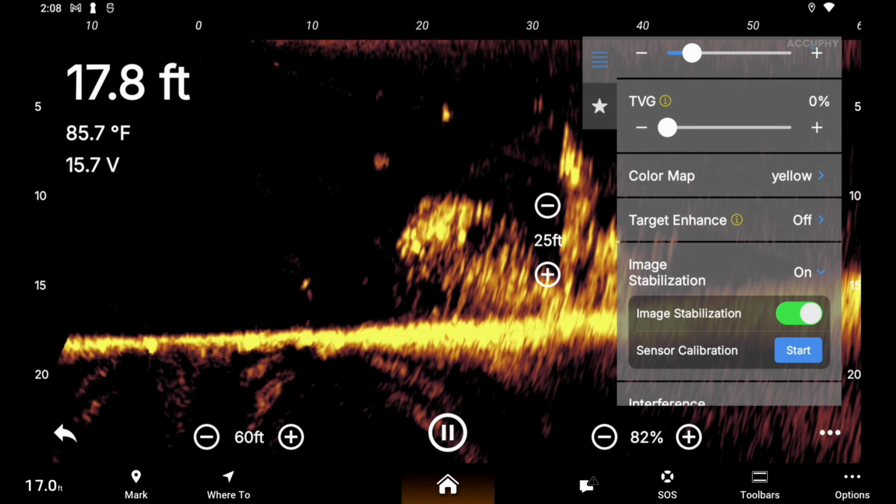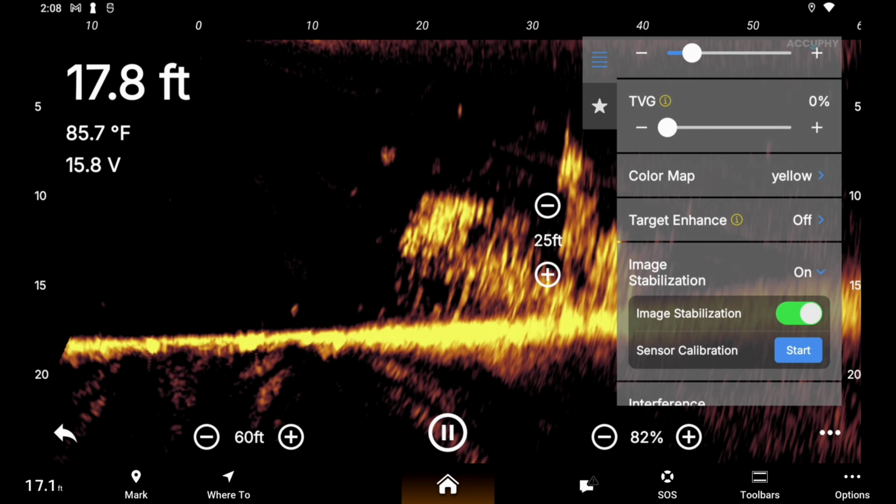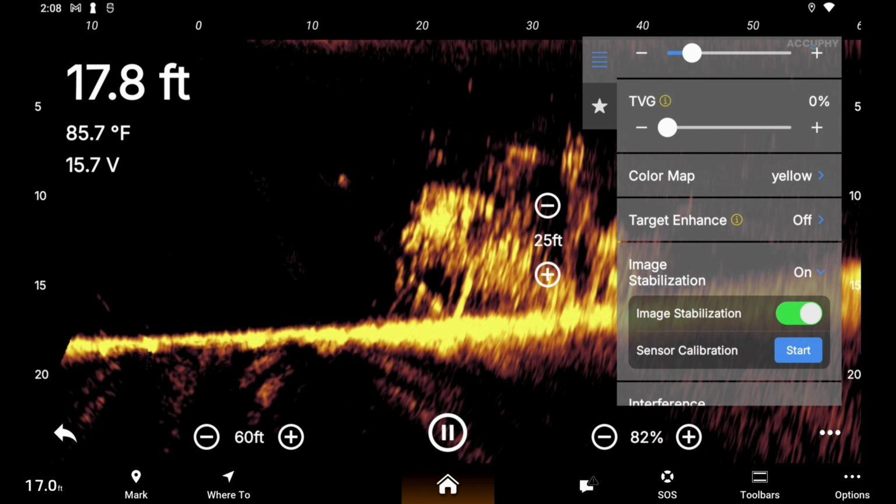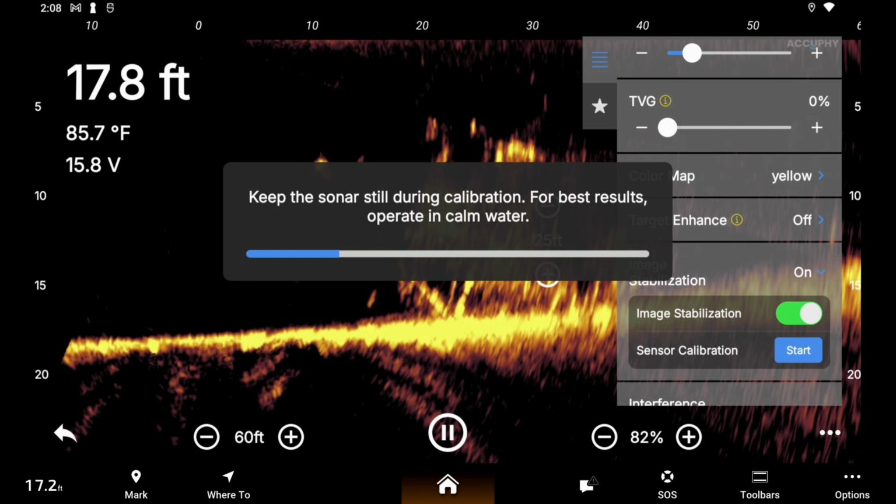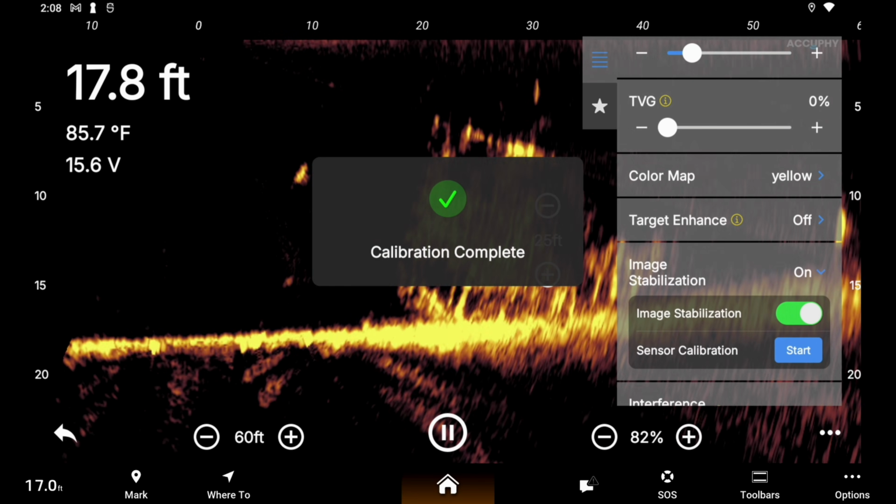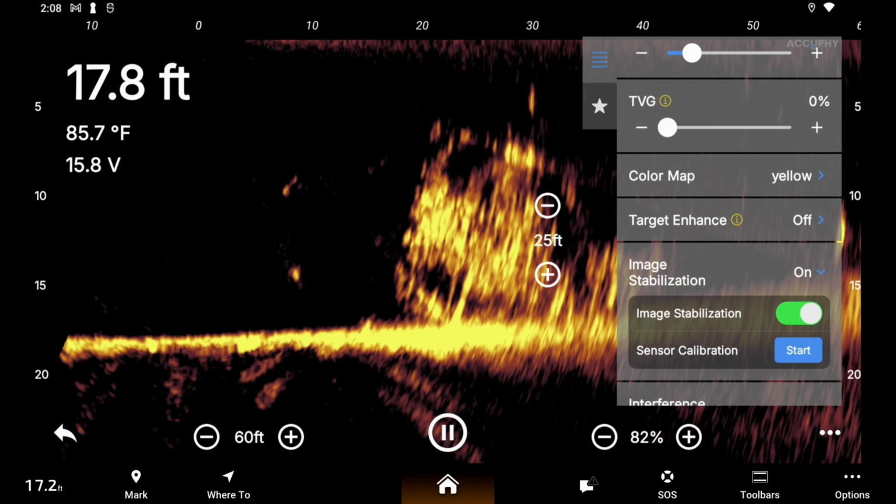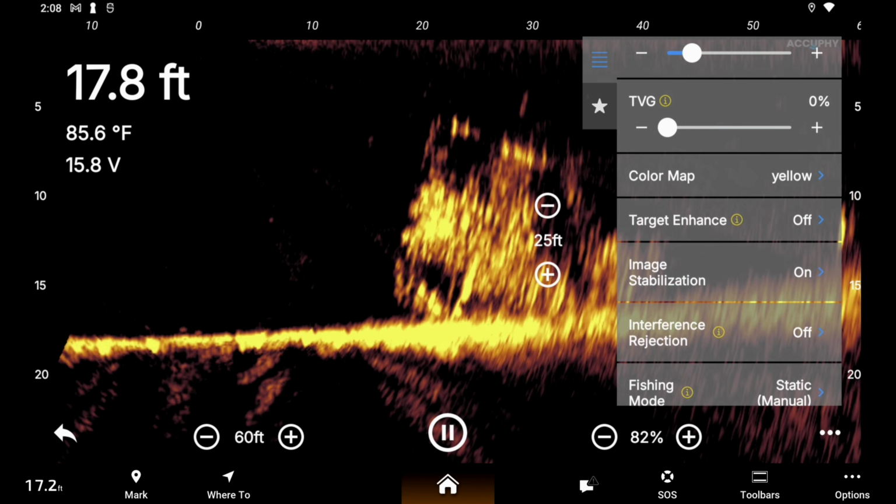There's sensor calibration. I'm not for sure how you calibrate it. My opinion would be that you would set the bottom the way you want it, and then you hit start and let it go through calibration. I'm going to ask about the sensor calibration when I talk to them. I do need to find out about that.